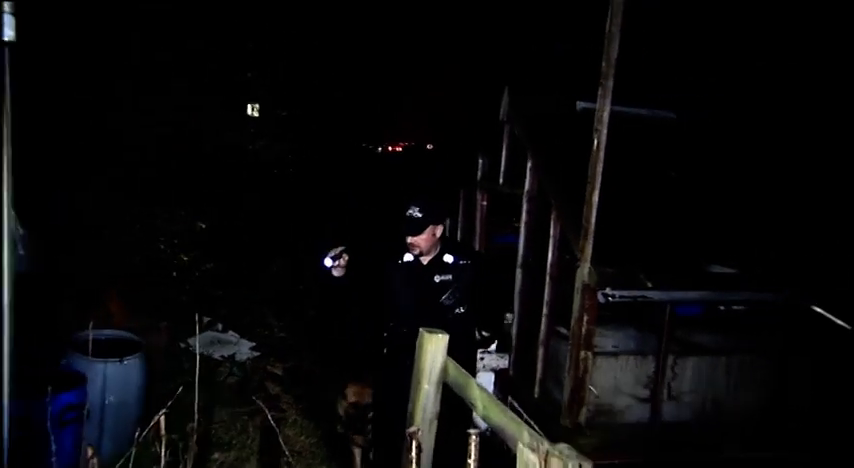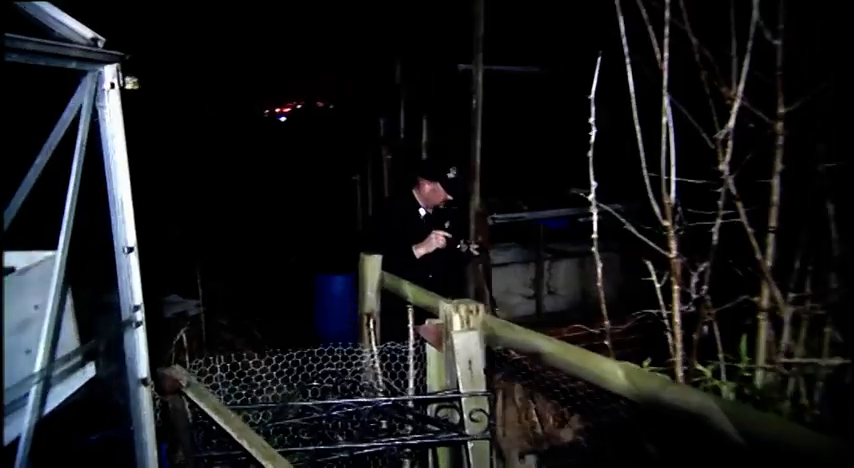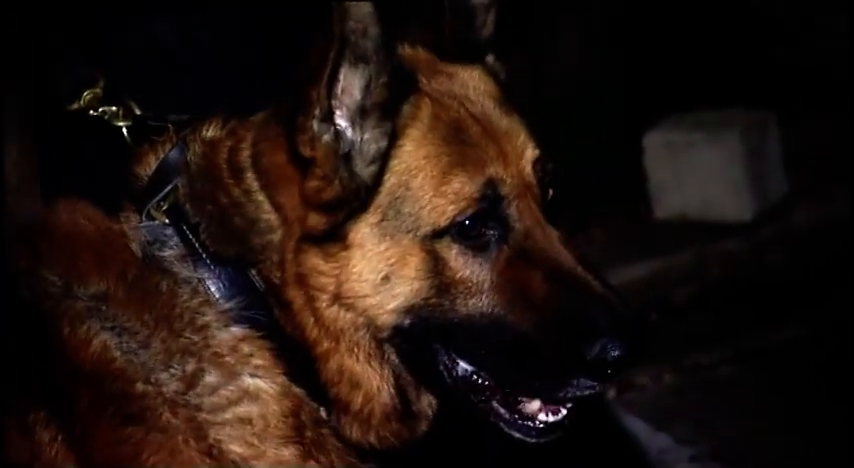Although it's been some time since the driver ran off, PC Lawman isn't giving up. Zeus is also convinced that they're on the right track. Thank you. 10 Alpha. Why are you paying attention in here, Zeus? Zeus told me there's somebody there. I'm not quite sure that they're there. I'm not barking at them, but I'm getting something. Find him. Yeah, received, thanks.